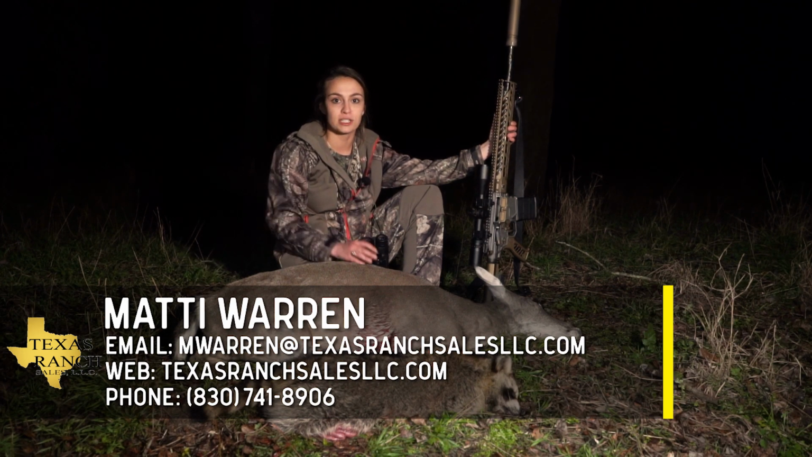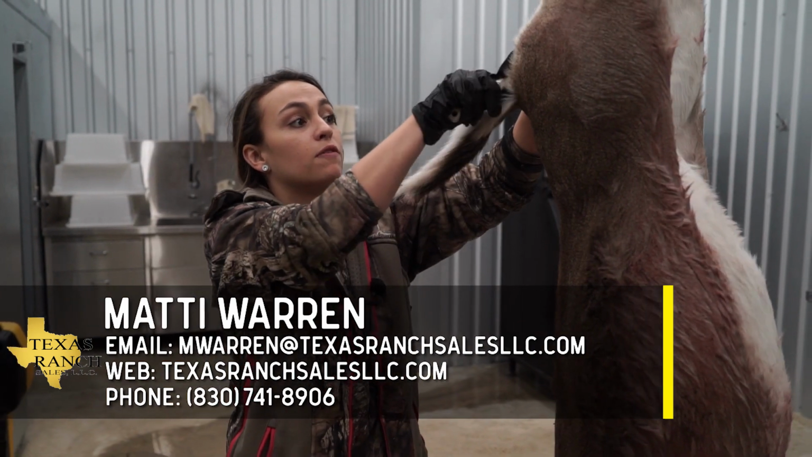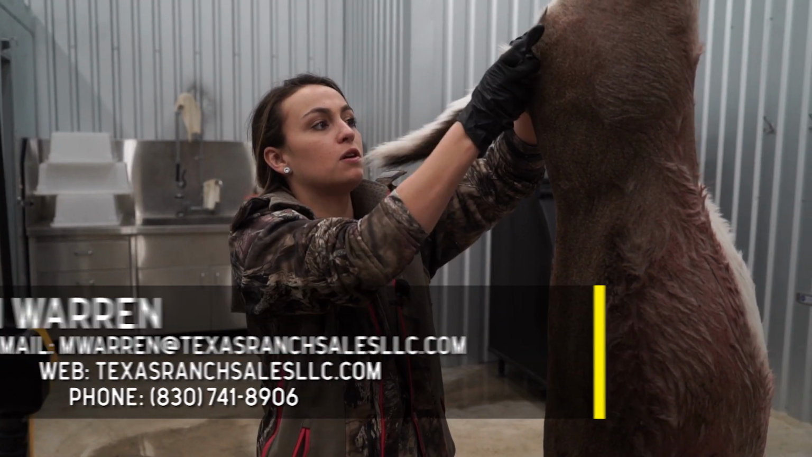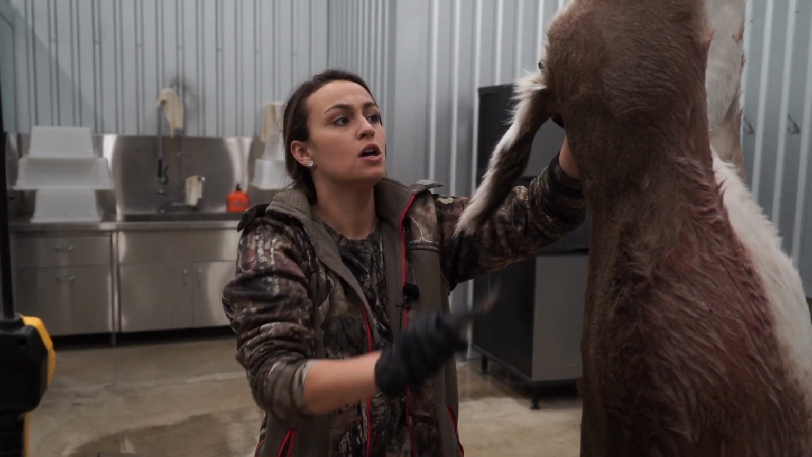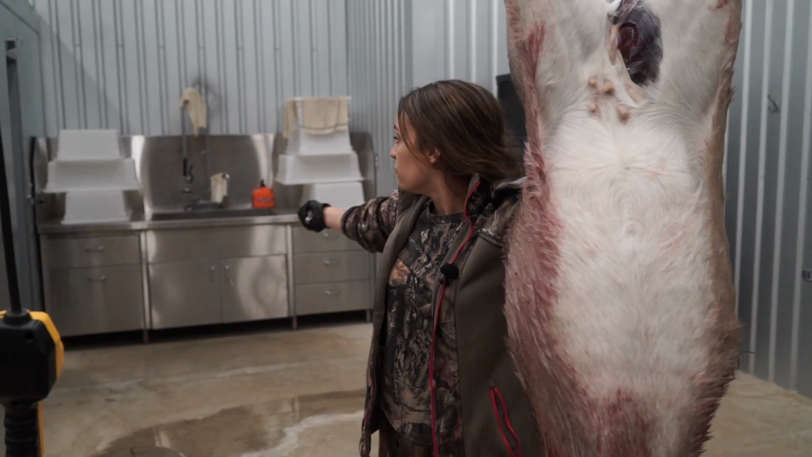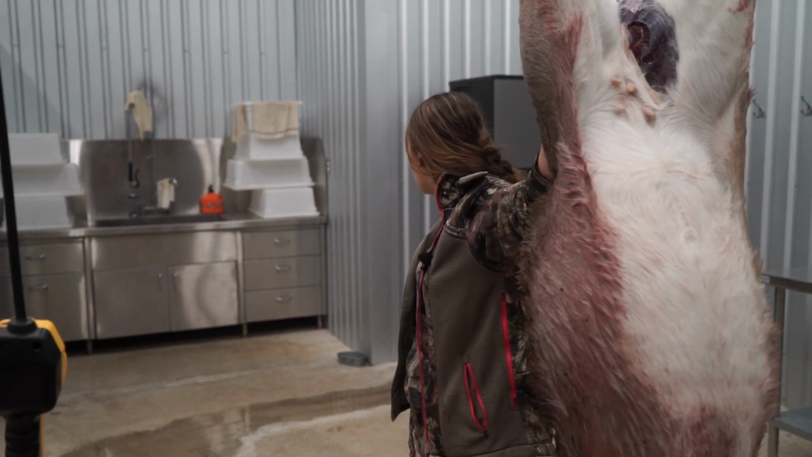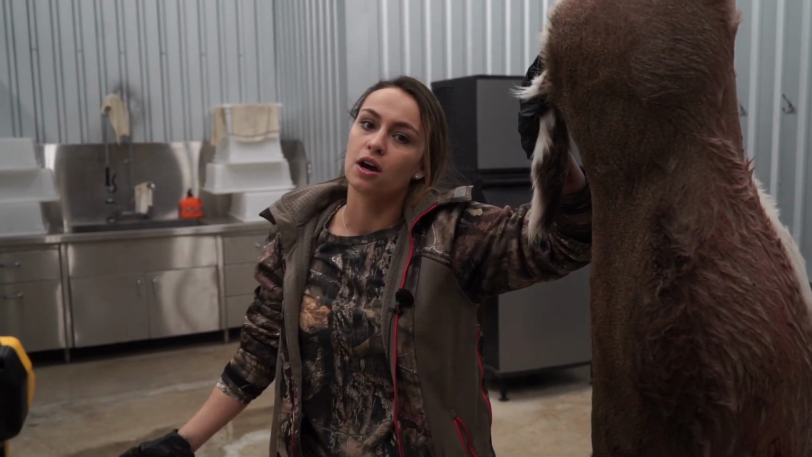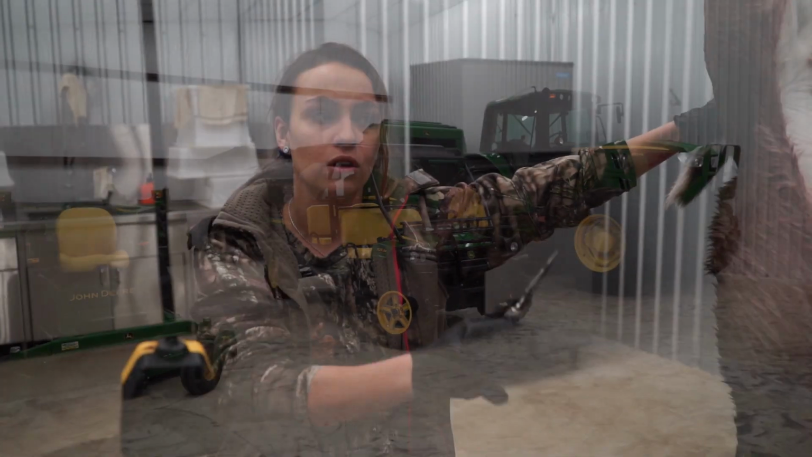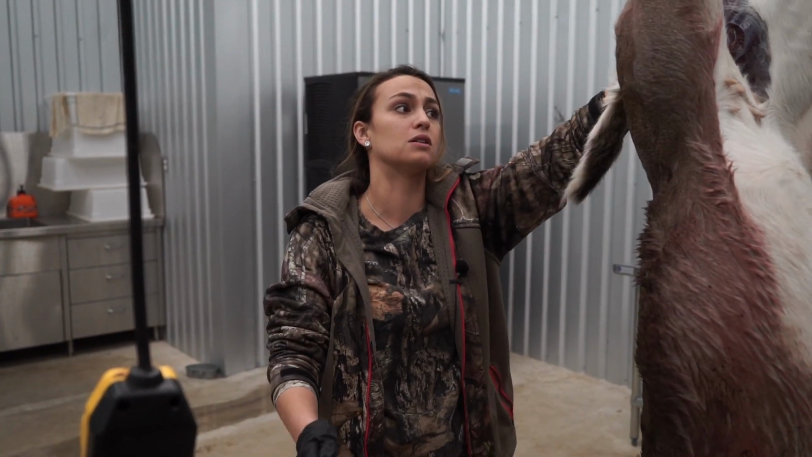The facilities here are really nice. If you're looking for just a top-notch place to hunt for your family, or if you want to have a commercial hunting operation, there's several walk-in coolers. This barn, this shop, you've got a nice sink right there, which is perfect for when you're cleaning animals. An ice maker, which is great when you're sending hunters home with meat. Right next door, you can fit your whole tractor in and all of your rigs, Polarises, mules, whatever you have. So it just makes things a lot easier.